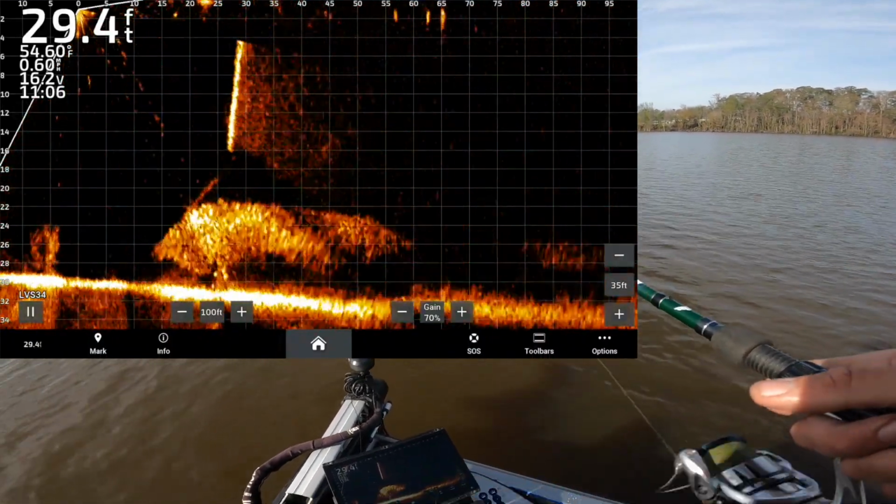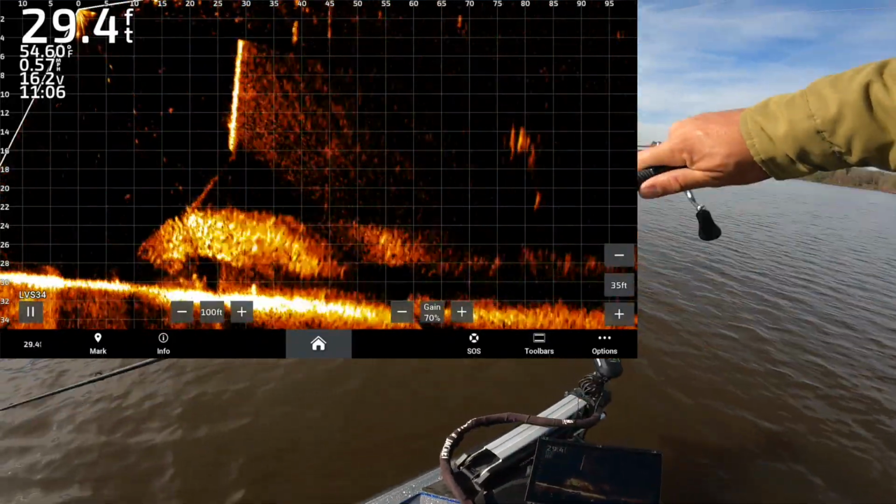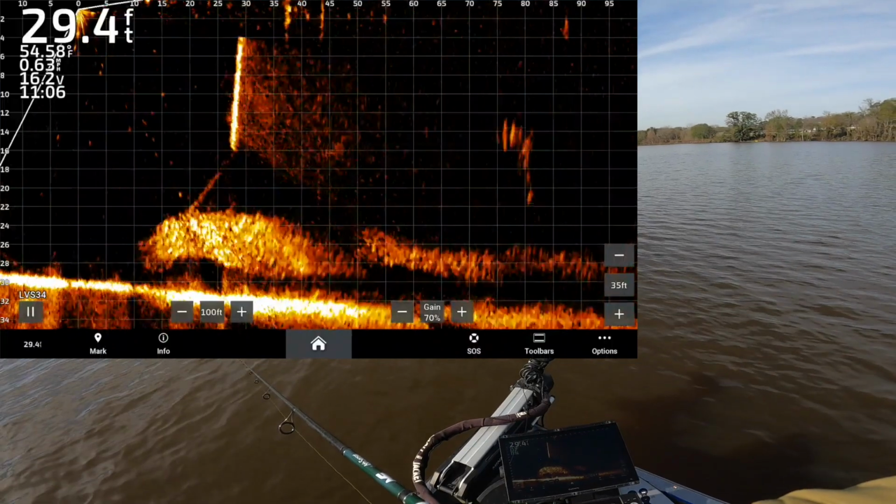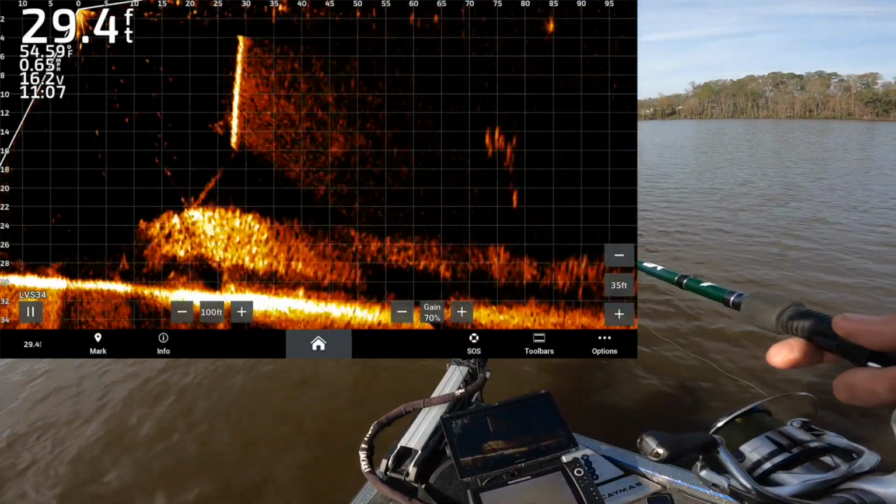Whatever. Whoa. Look at those guys. It's a weird way that they're set up. Maybe they're bass. I doubt it though.